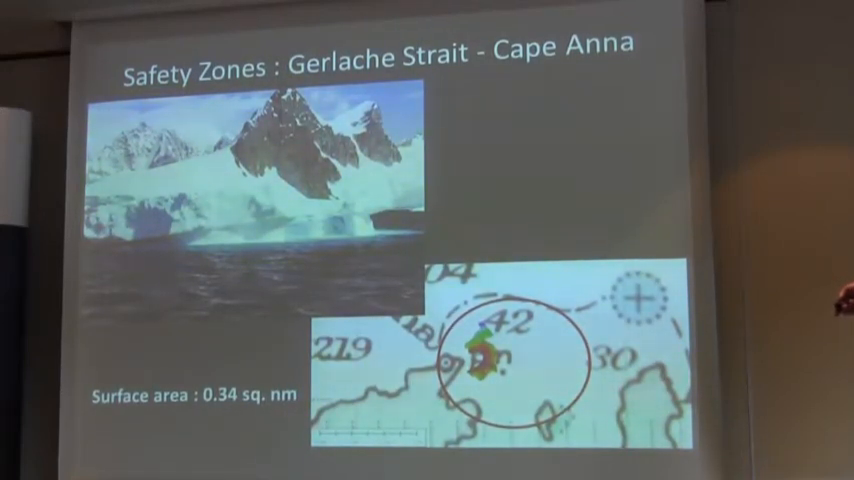And on this photo, you can see an iceberg. An iceberg is a good road sign because when you see the tide line above the sea level, you can see that the iceberg is touching the ground. So this is a danger area.